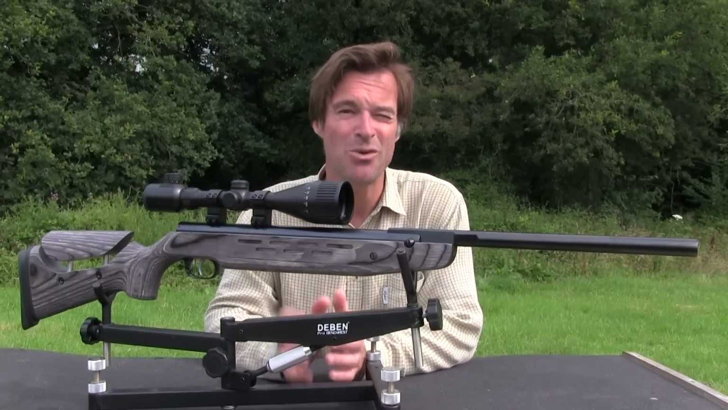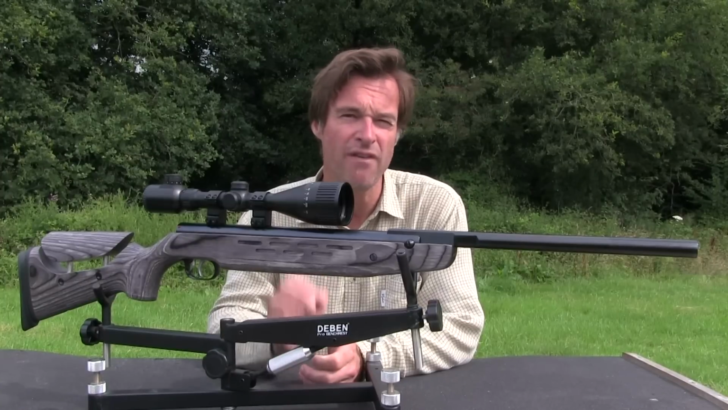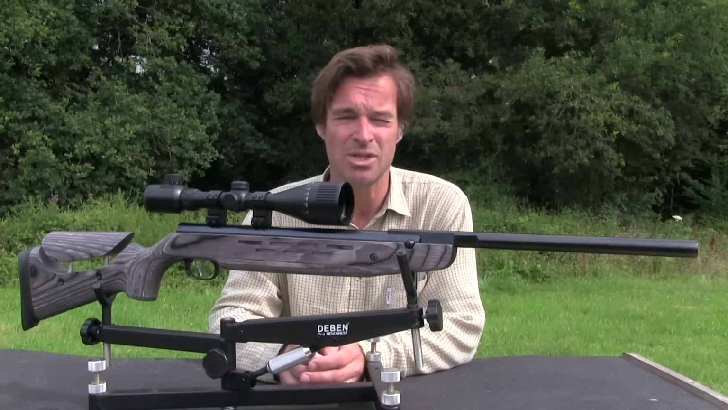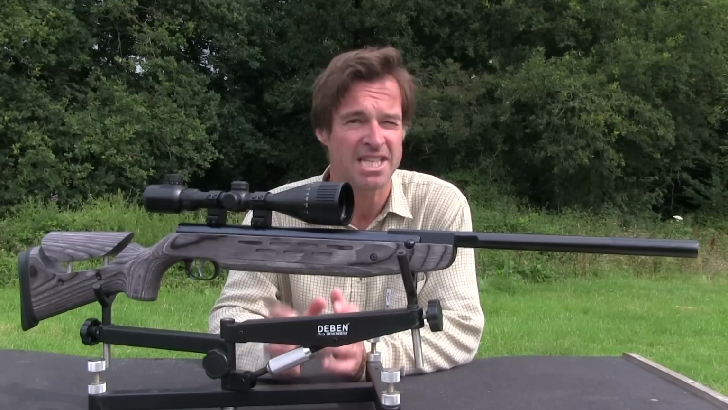This is an adult sized airgun. It's 104 centimetres before you fit a silencer, and length of pull is about 35 centimetres. Now it tips the scales at just a shade under 3.7 kilos before you fit a scope.